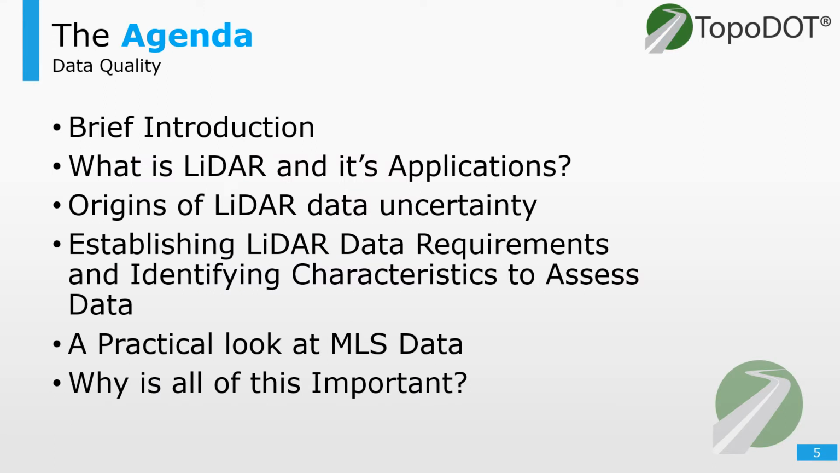All right, let's get into our agenda for today. I've already given a brief introduction, but I'll dive into three main topics. What's LiDAR, and what are some of the origins of uncertainty? How to establish these data requirements, and a practical look at how this can impact your productivity. The objective here is to make you an expert in data assessment to help answer the question of whether or not your data meets the requirements for your application. Let's get started.